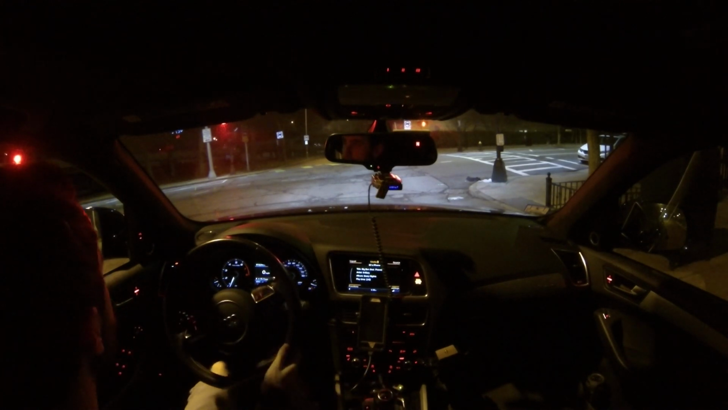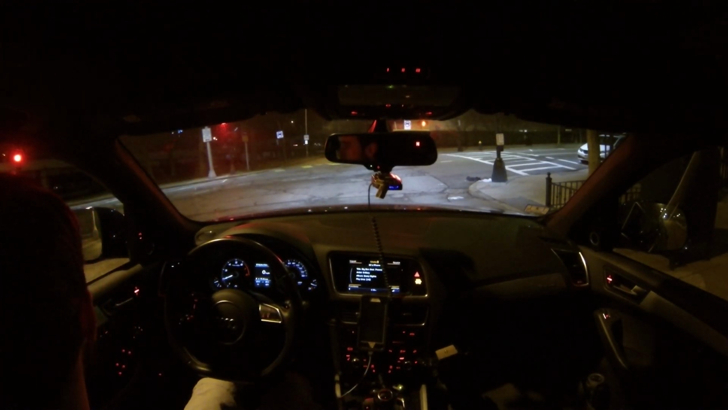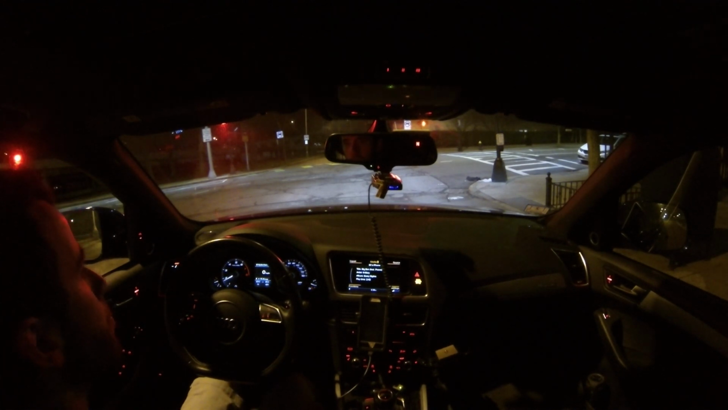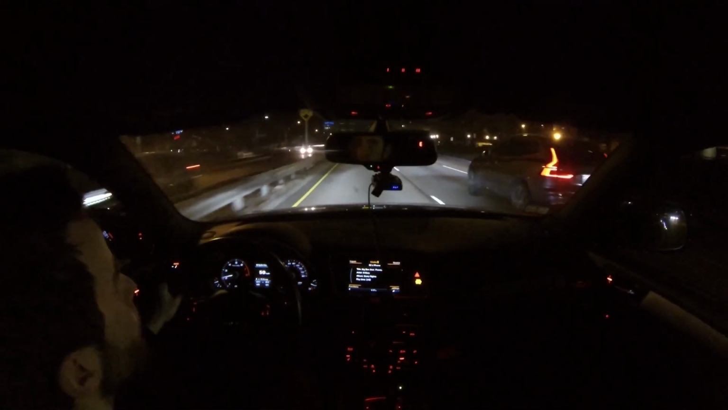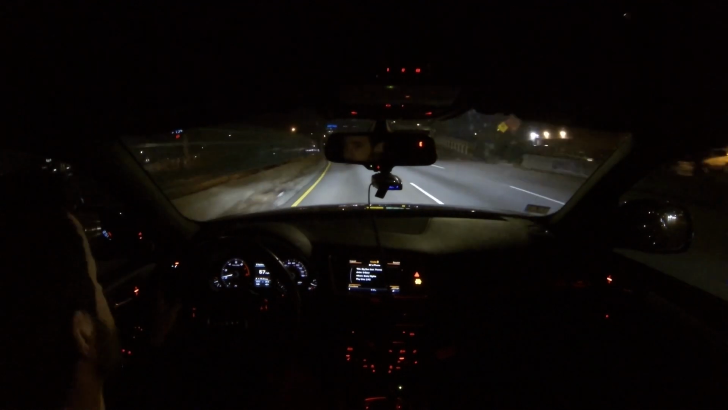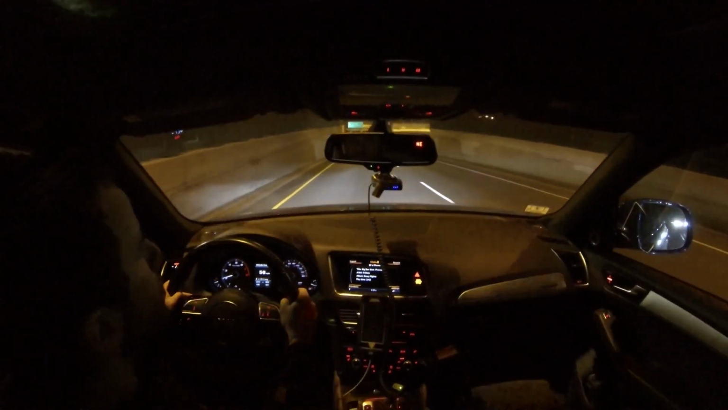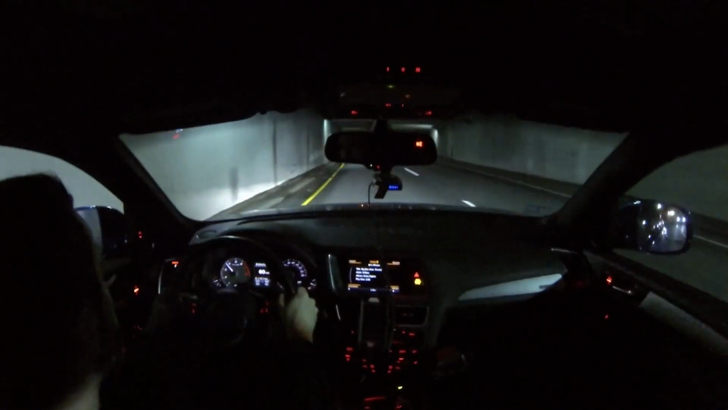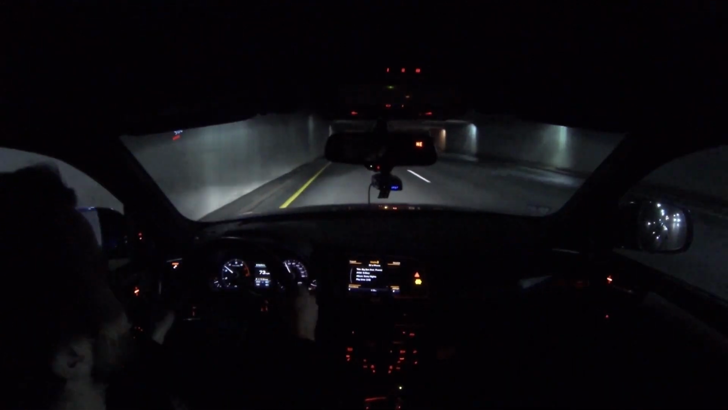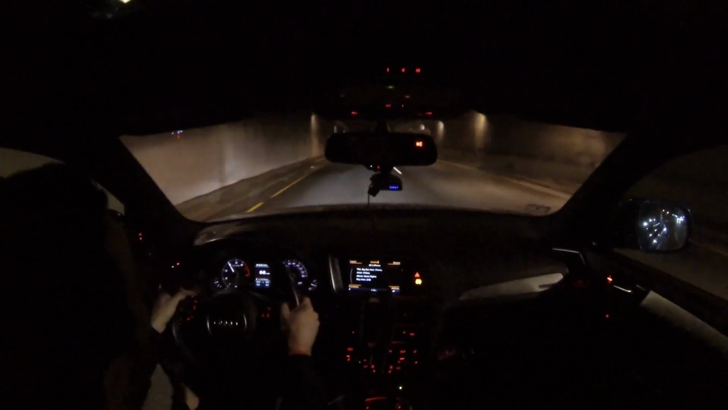Should we do a little pop action for the boys? Wow, that is loud. There is a solid echo there. Well, I think that just about, oh, actually we have a tunnel coming up. I can't let you guys not have a tunnel. If you didn't know, this car's really loud.